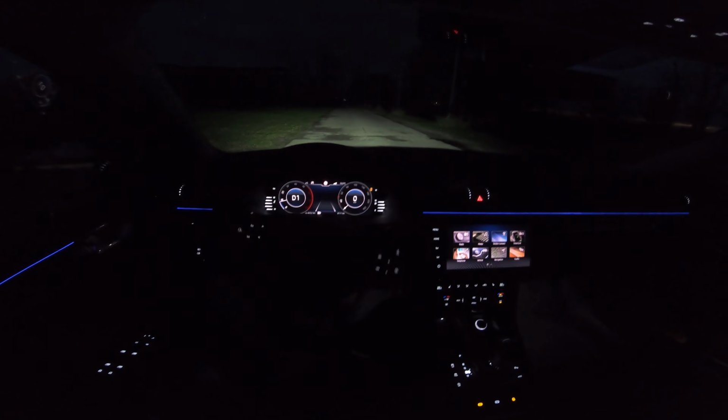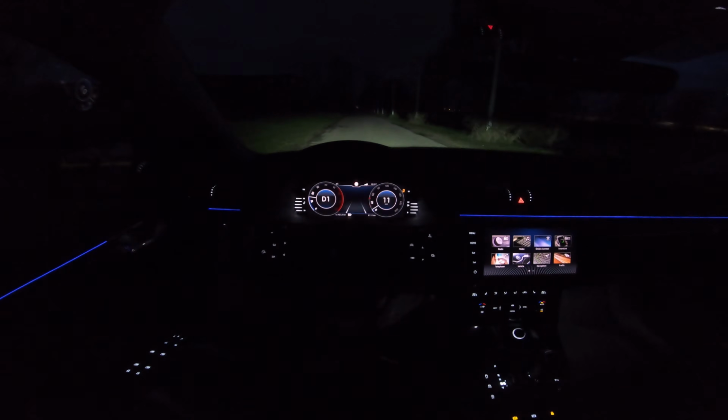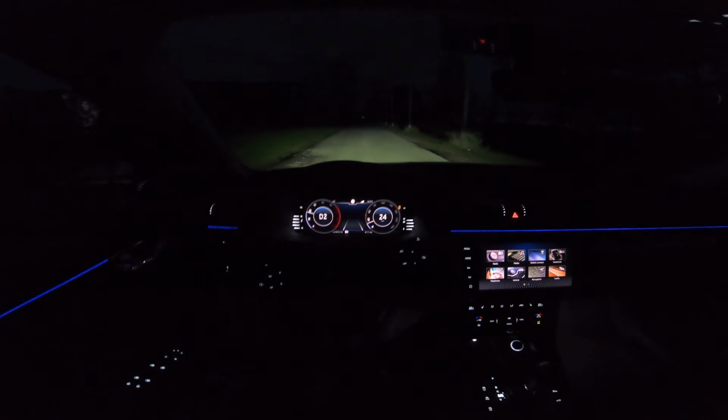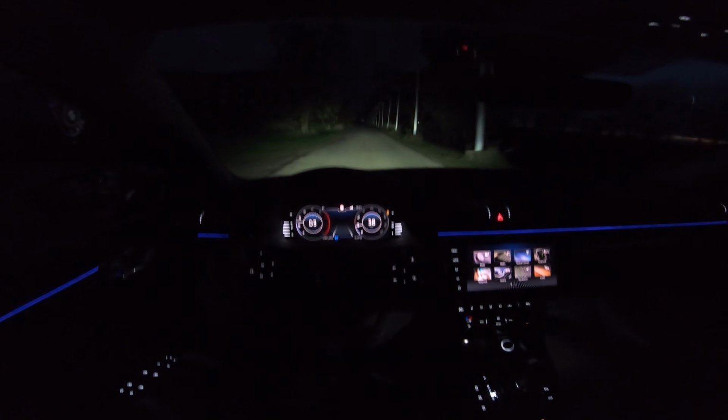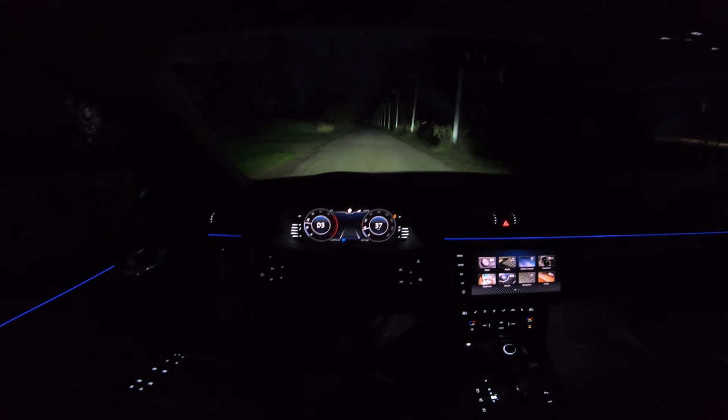Okay guys, so this is just a little driving in full pitch black because there's no light here. So the lights are on automatic, and I can see they're really bright now.